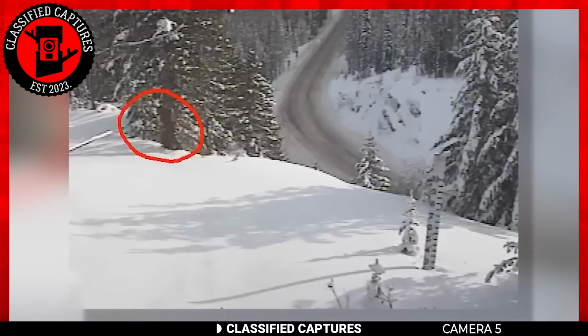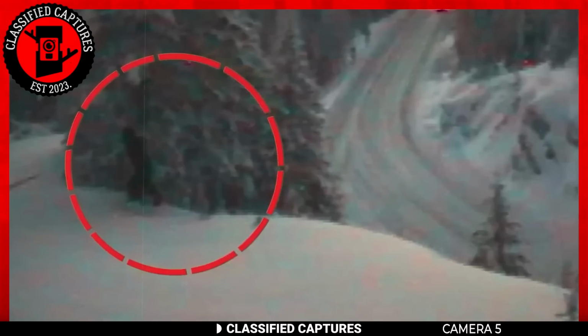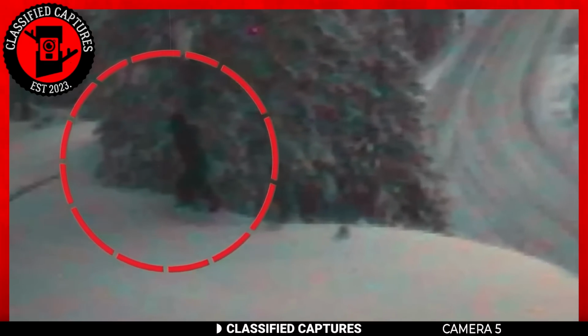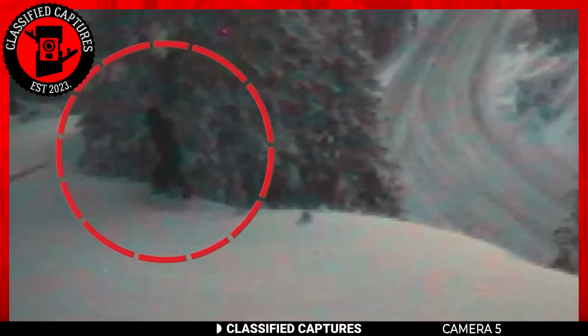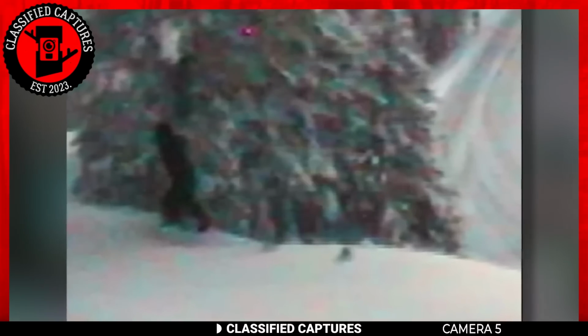Next, we go all the way to Seattle, where this footage was supposedly taken. Have a look. The capture starts off looking natural, but we soon spot the black spot behind the trees in the snow-covered area. The uploader of this capture noticed it too and quickly went back to the area to investigate, as he was a Bigfoot enthusiast and suspected that he'd actually captured one.